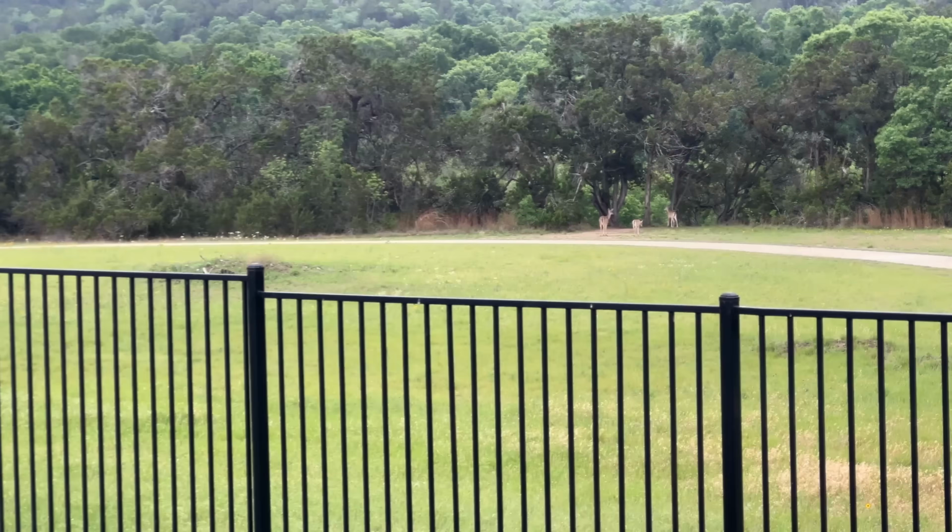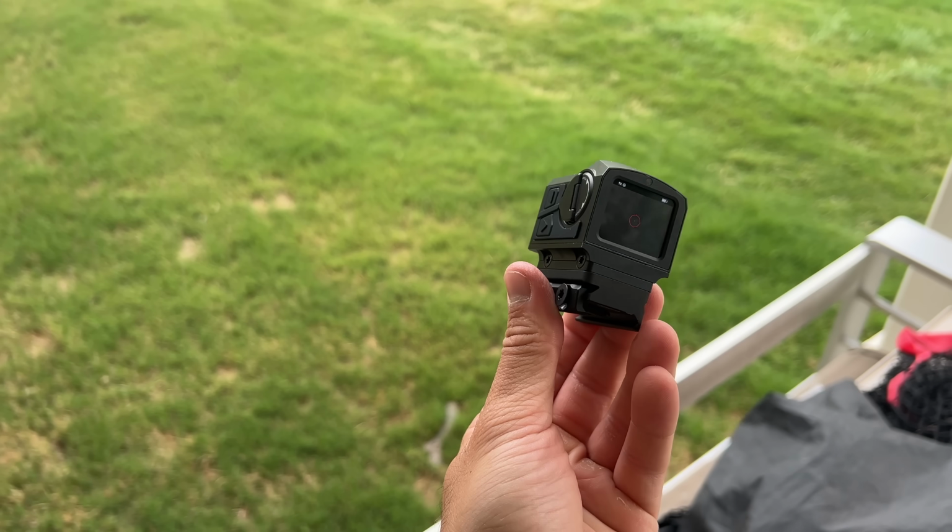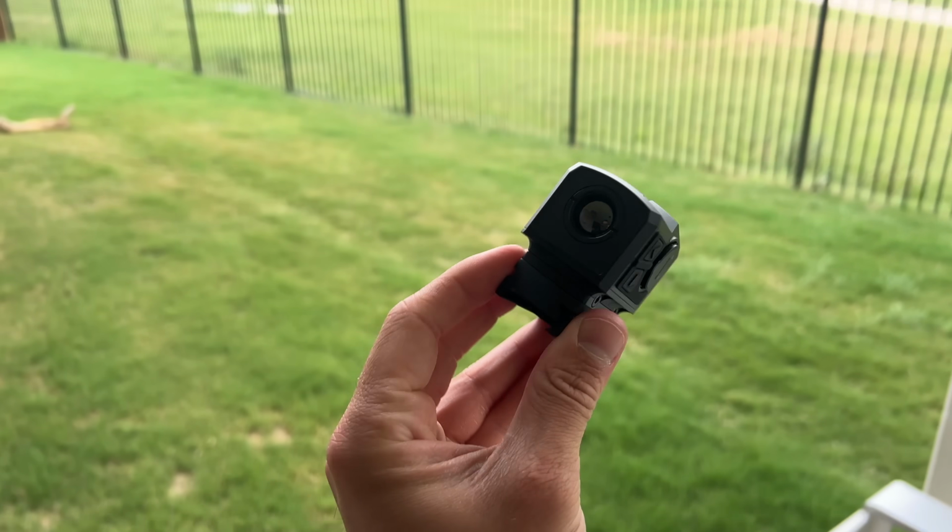The thing only weighs 4 ounces and it runs on a CR2 battery. They say up to 5 hours battery life, but that's optimal conditions with probably the lower brightness. So we'll see about that. External power supply is an option as well with the side port. They have a 3-year warranty.